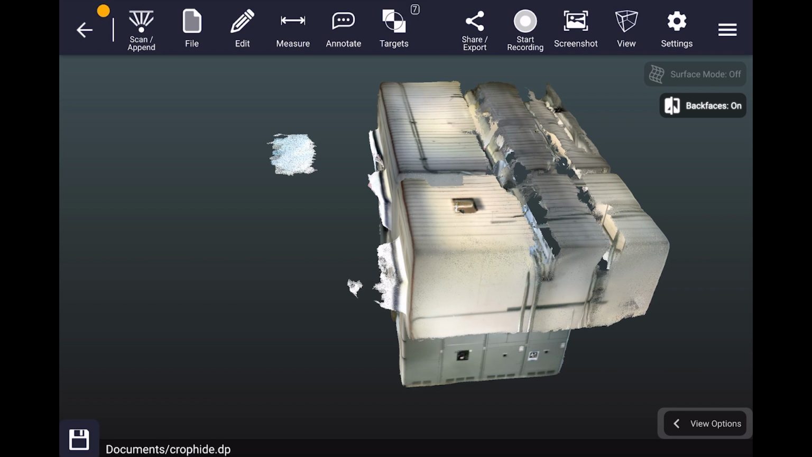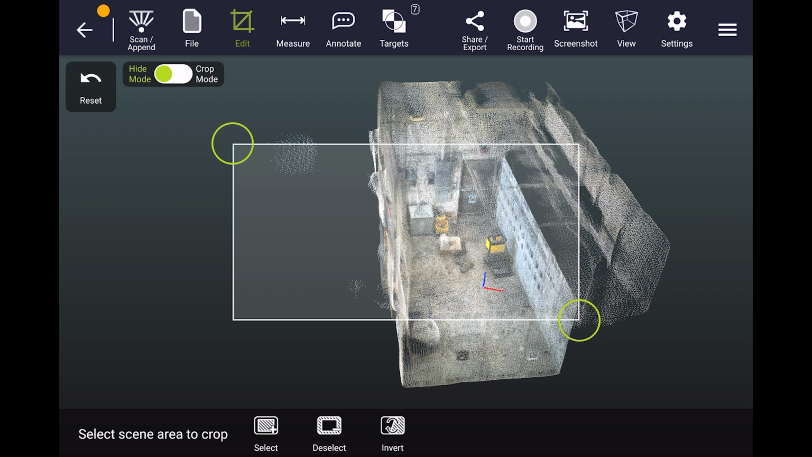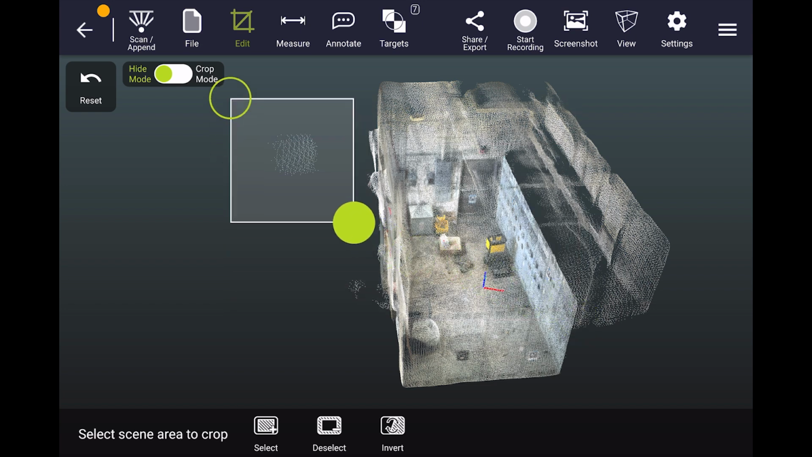If you hit the pencil button labeled Edit, and you hit Cropping, you can go into the Crop Hide feature of Dot3D. By dragging the corners of the box where the circles are over the points you want to remove, hitting Select, you can hide or remove them.